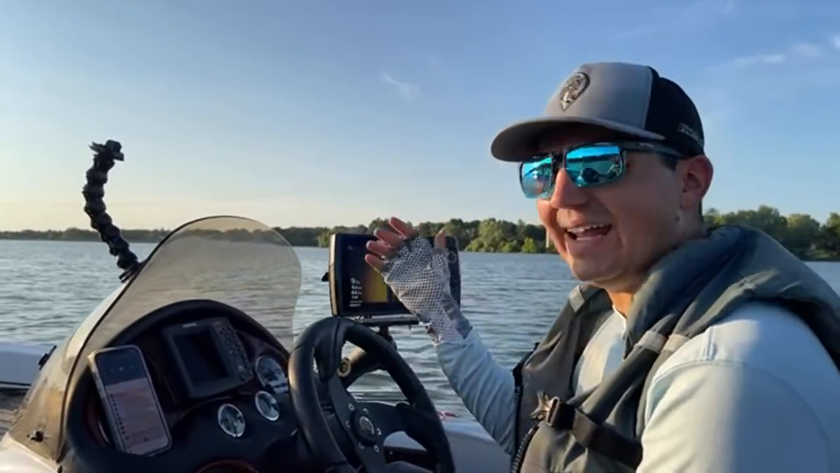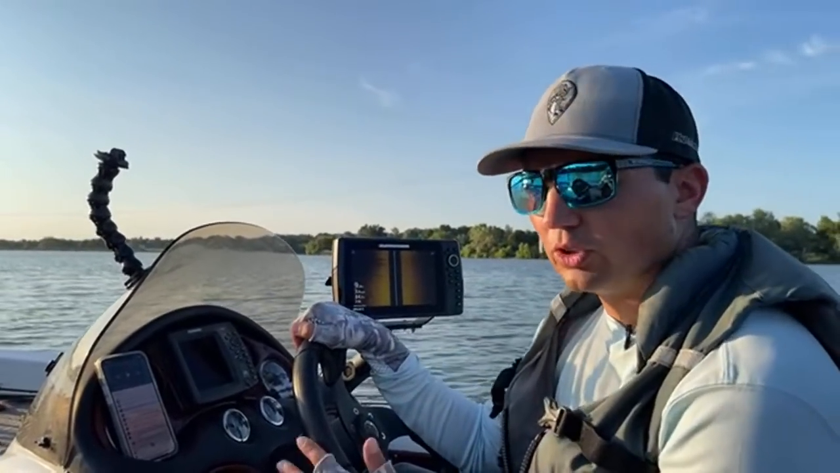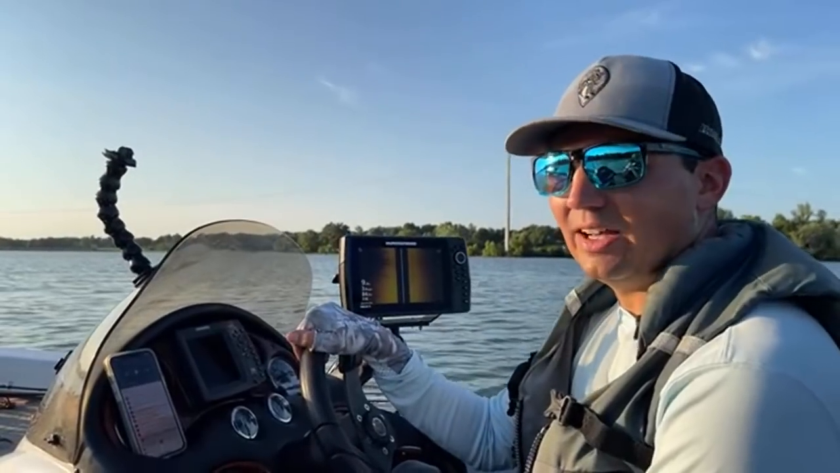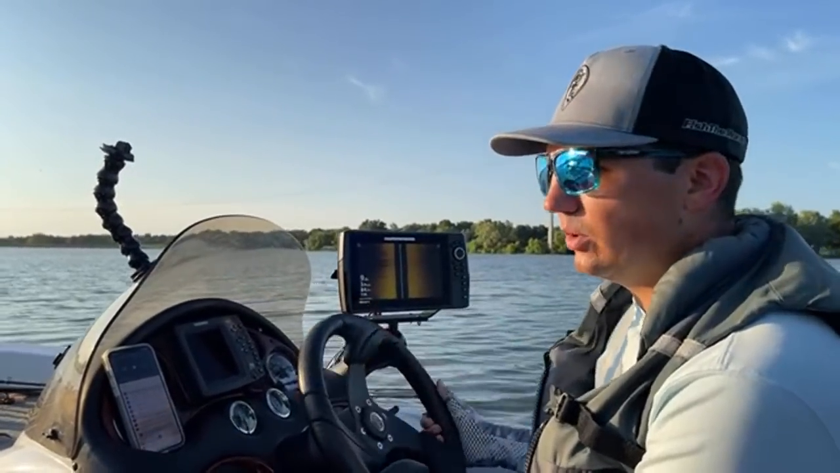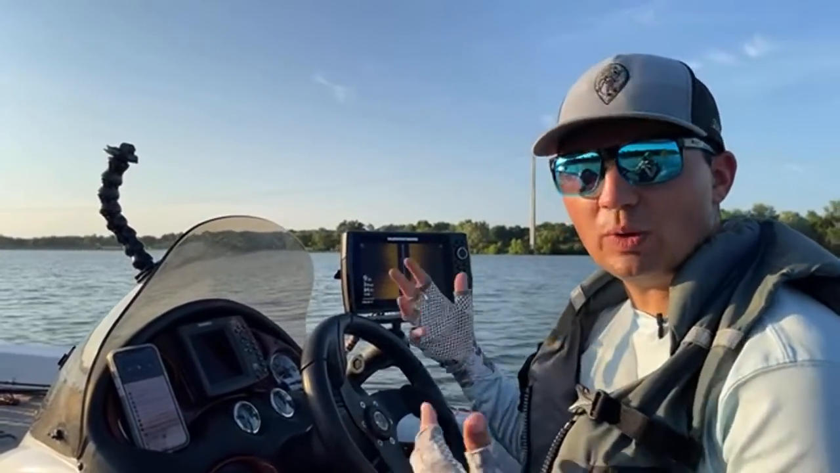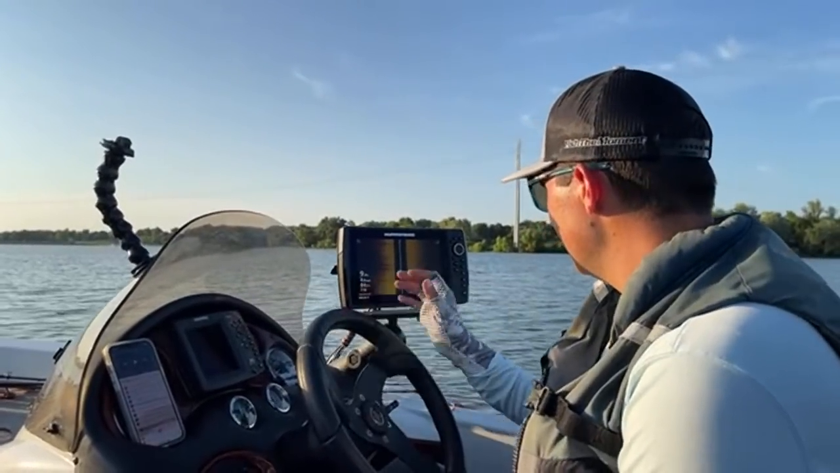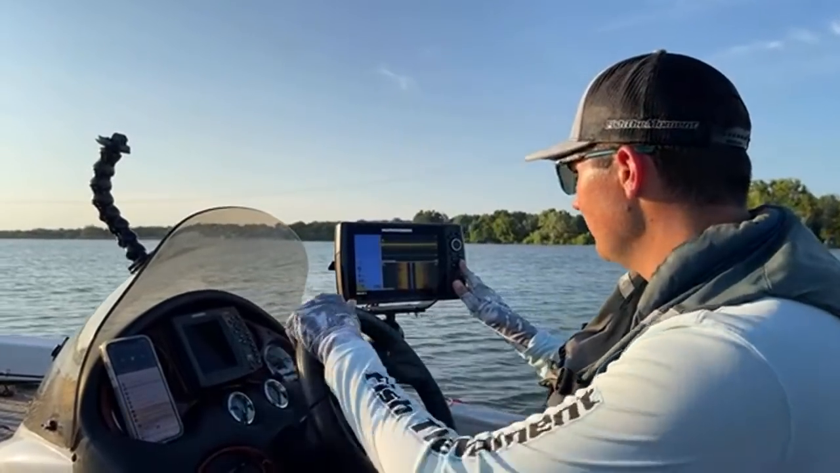The water temperature here is 84 degrees. That's not normally the best deal. When the water temperature is 84 degrees or higher, like usually if it's above 80 in the summer, like this time of year, I'm still going real slow with a big worm and maybe catch them cranking if it's windy and cloudy. Otherwise, what I'm trying to go for is those slow, subtle baits.